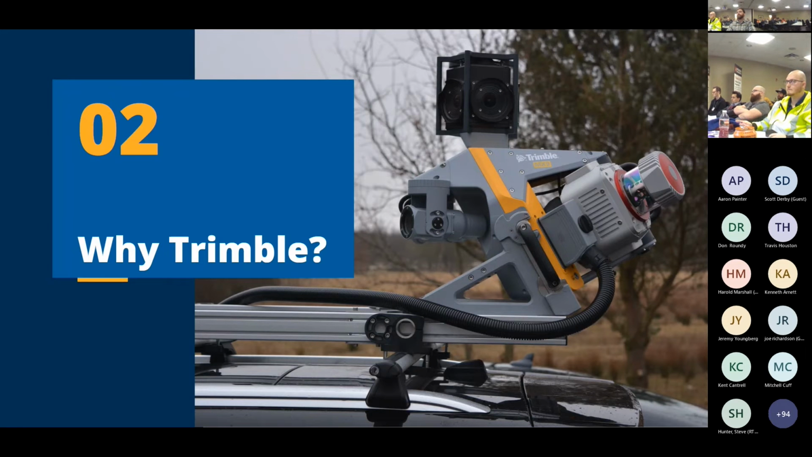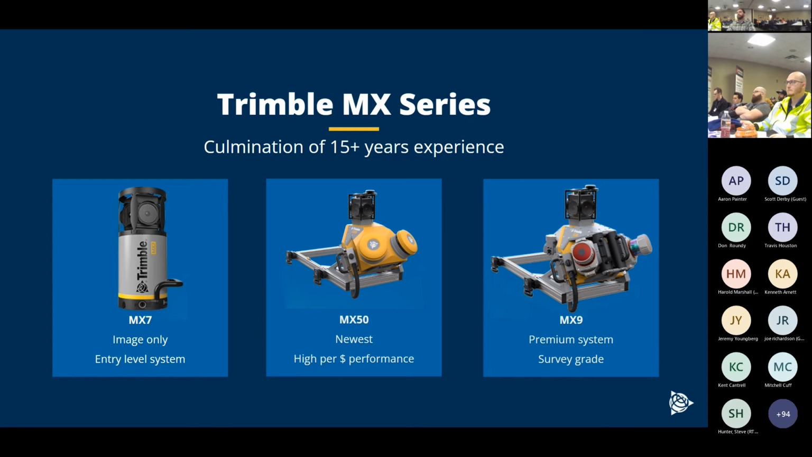So we'll talk a little bit about why Trimble and our portfolio. We've got 15 plus years of experience. We actually purchased a company that had even longer experience than that, which turned into our mobile mapping division at Trimble, a company called Geo3D. Nowadays, we're coming to a culmination of a lot of that experience.